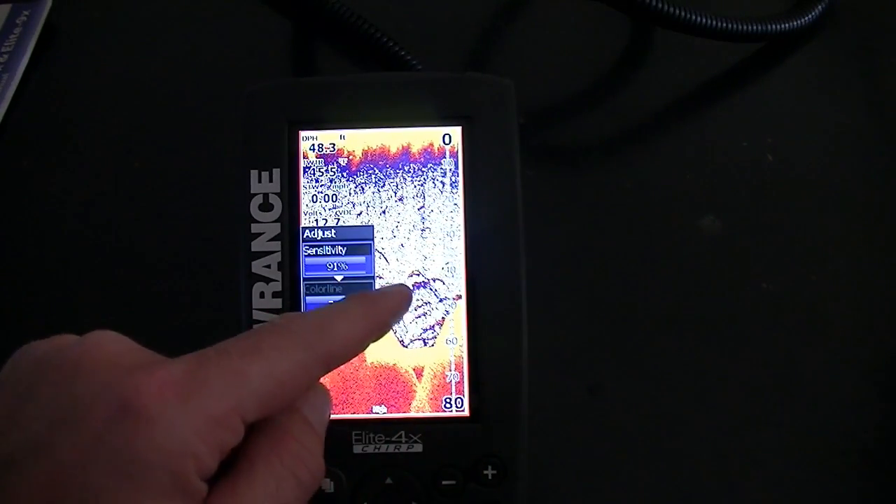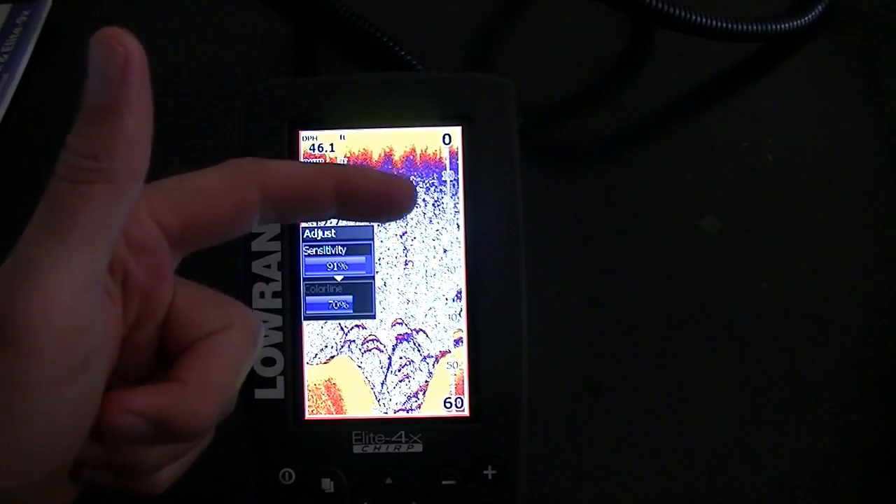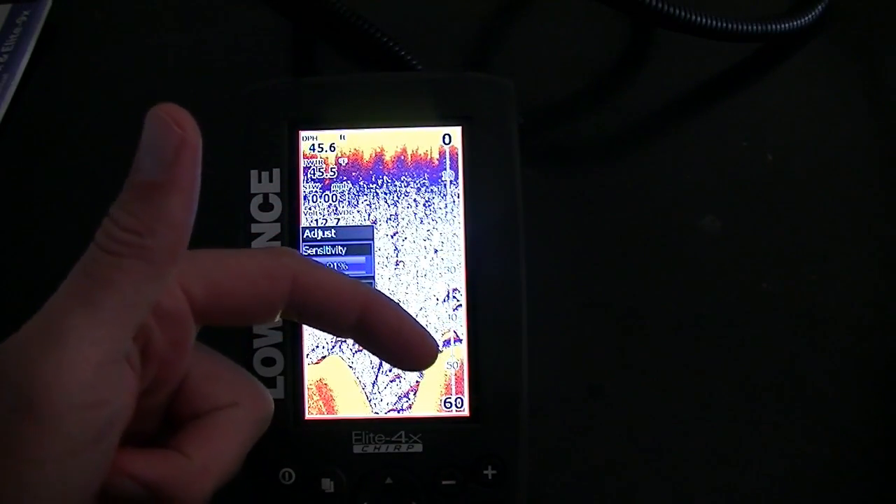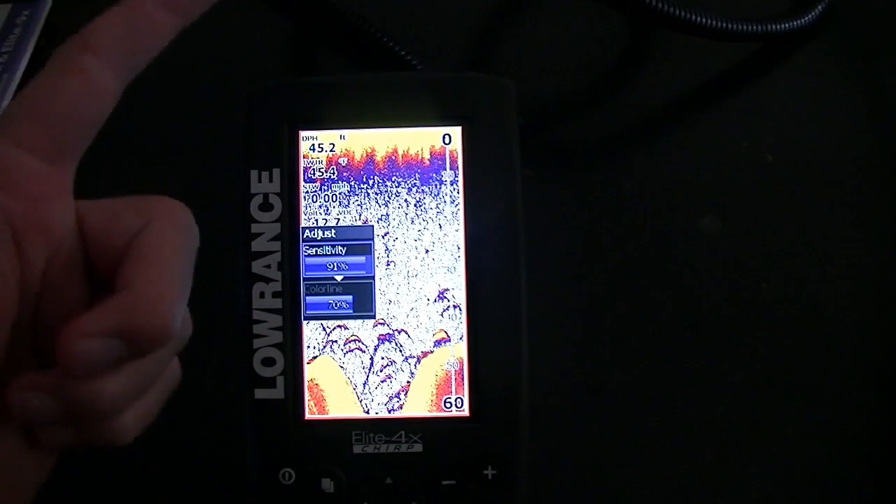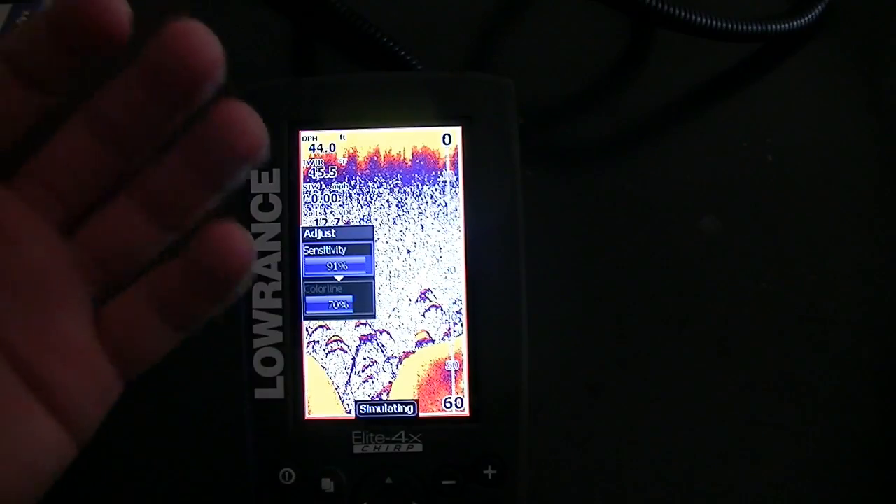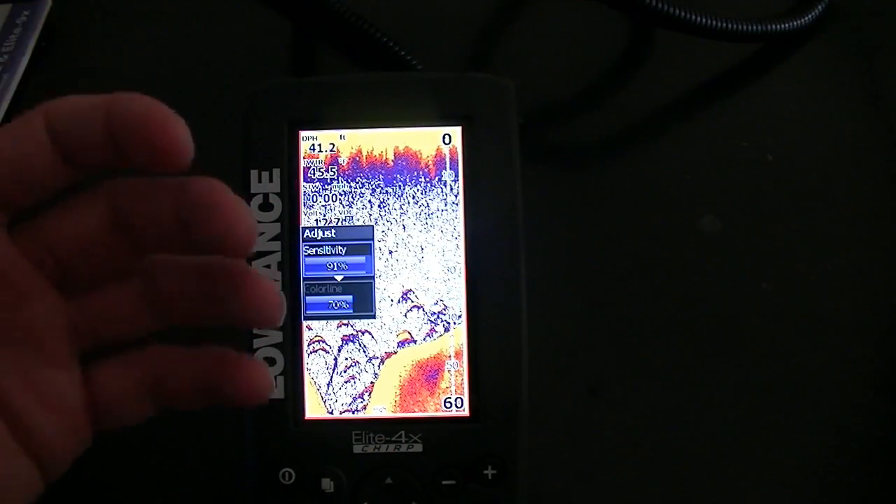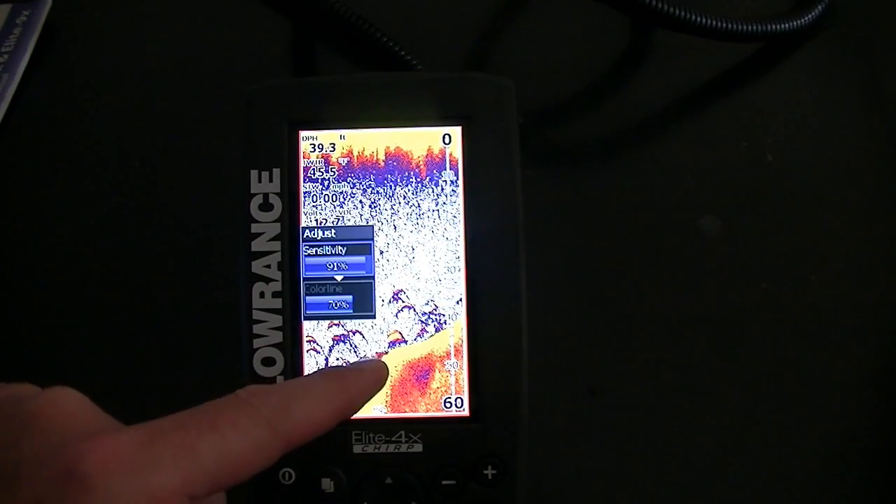The yellow is the hard return: when it shoots the beam down and it hits, the beam comes back up real fast and can't penetrate it, that shows up as yellow. When it starts being able to penetrate a little bit, it shows up as orange.